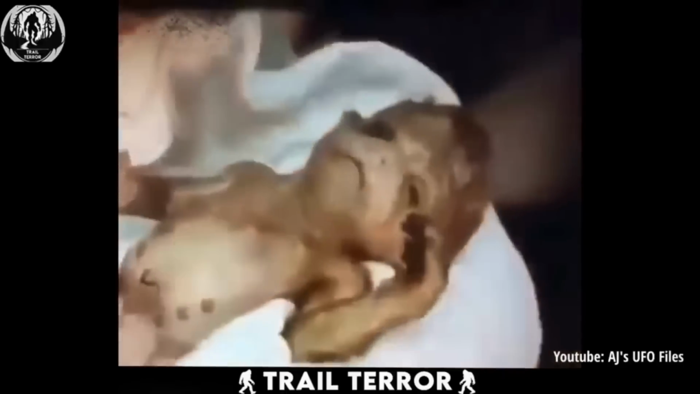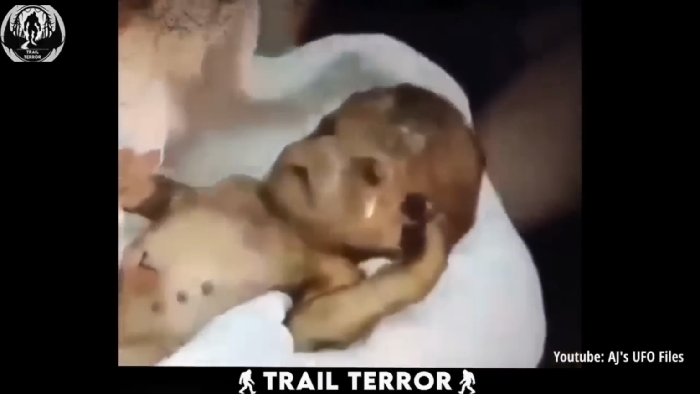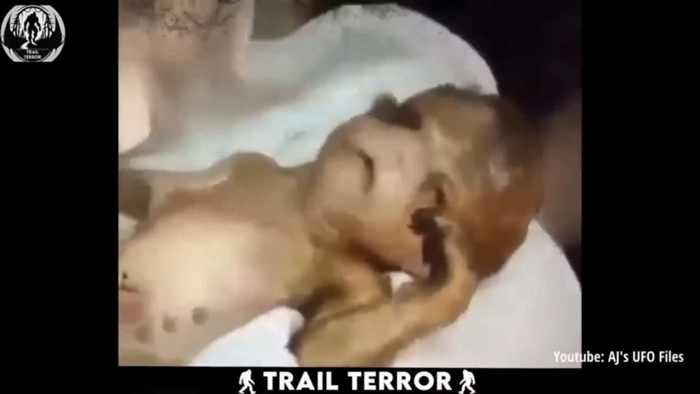So, this clip is making rounds on Reddit, claiming to be from the Dulce, New Mexico base, and it supposedly shows an alien-looking baby. And let me tell you, from the moment you lay eyes on this little creature, it's hard to deny its resemblance to what we imagine aliens to look like. The eyes, the head shape. The texture of its body, it all screams alien.